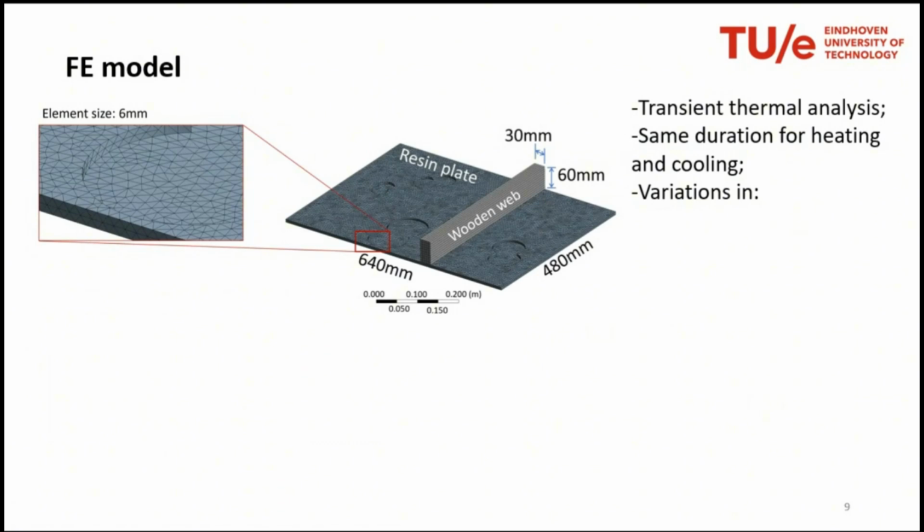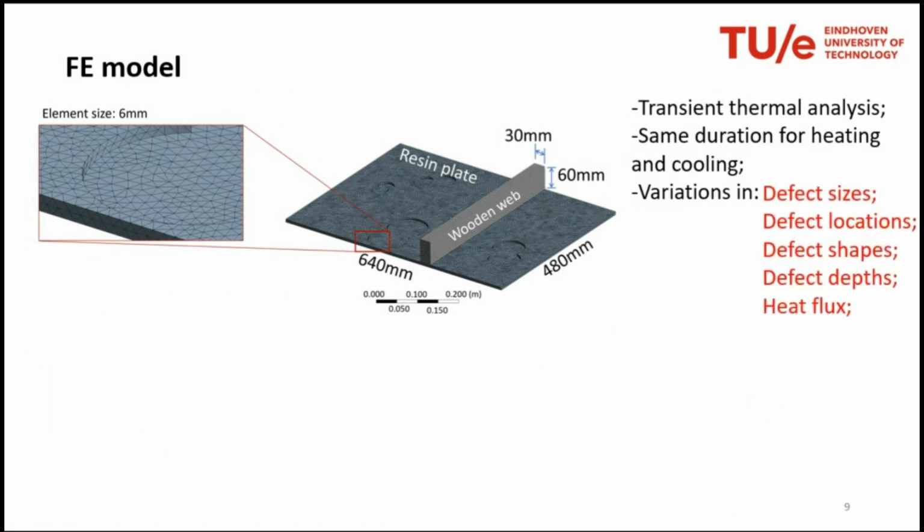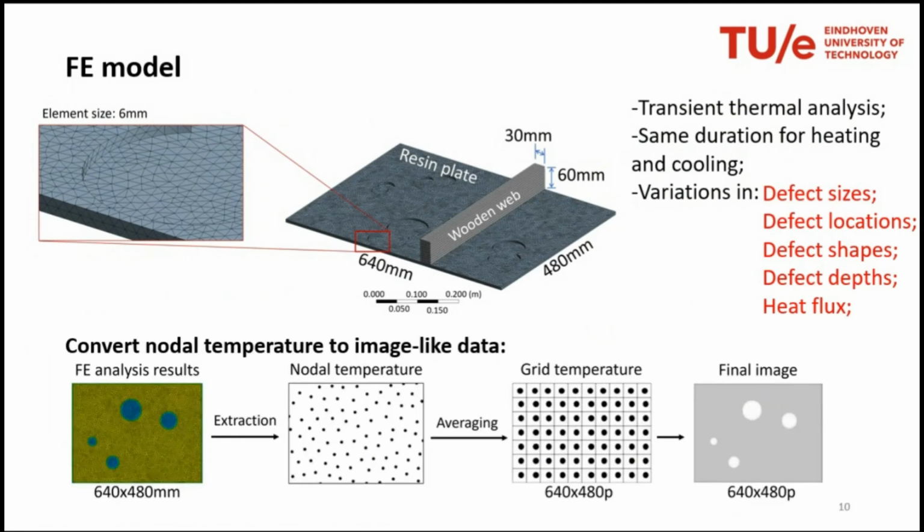Essentially, in real structures, if you take a wind turbine blade, for example, there can be elements that would introduce a sort of discontinuity into the temperature field. So in the finite element model, we try to include some other elements as distractors. So we consider variation in defect size, location, shape, depth, and heat flux, as we did essentially in the experiment.